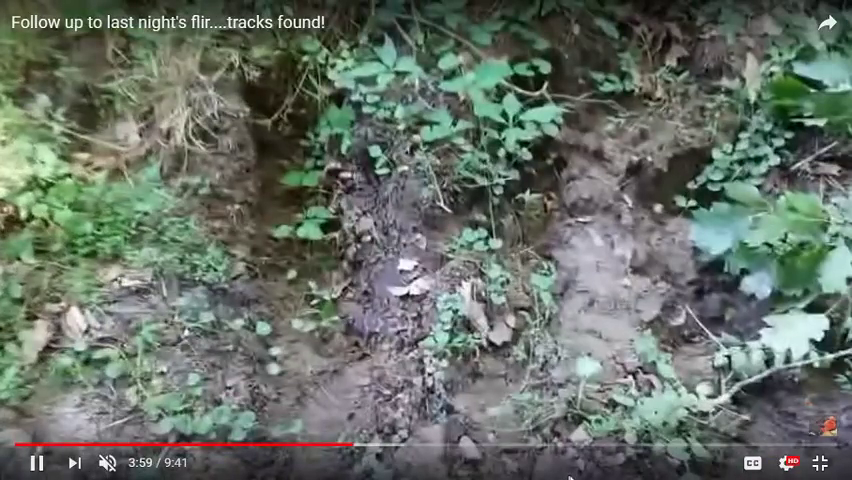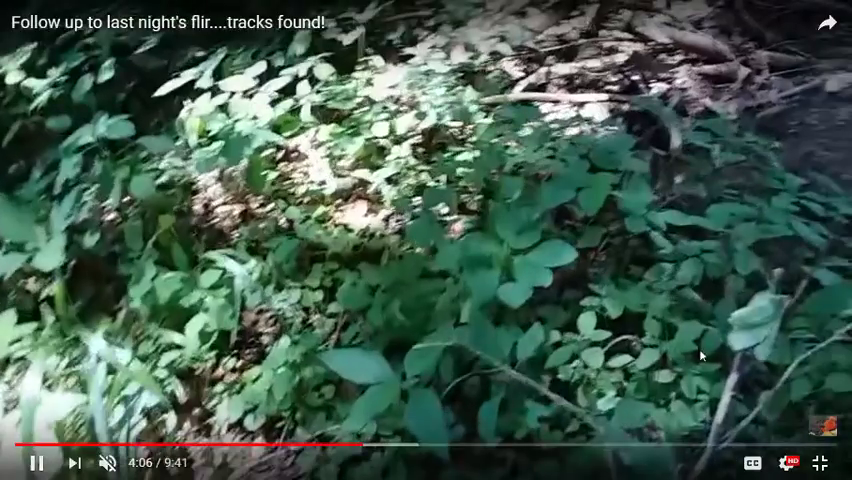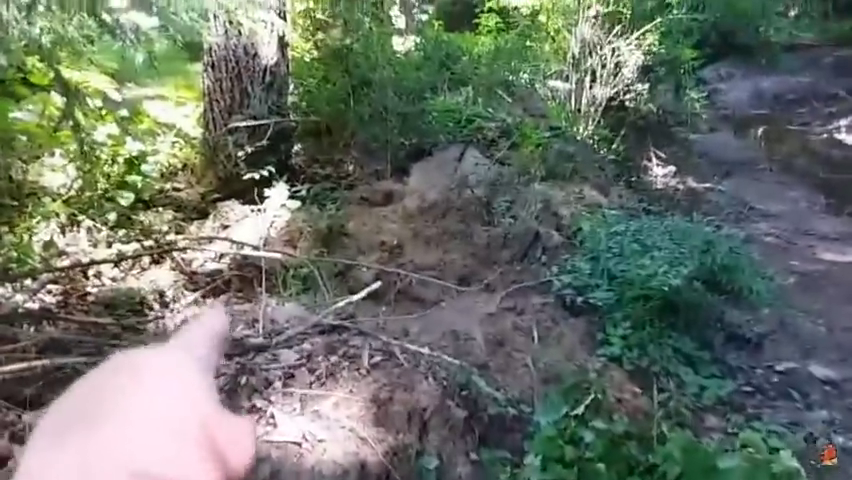I wished I could cast it. I really do. I think this is one that would make a pretty decent cast. But the way the mud's squished up and stuff, it's going to be all deformed. And I don't know if it would turn out good or not.